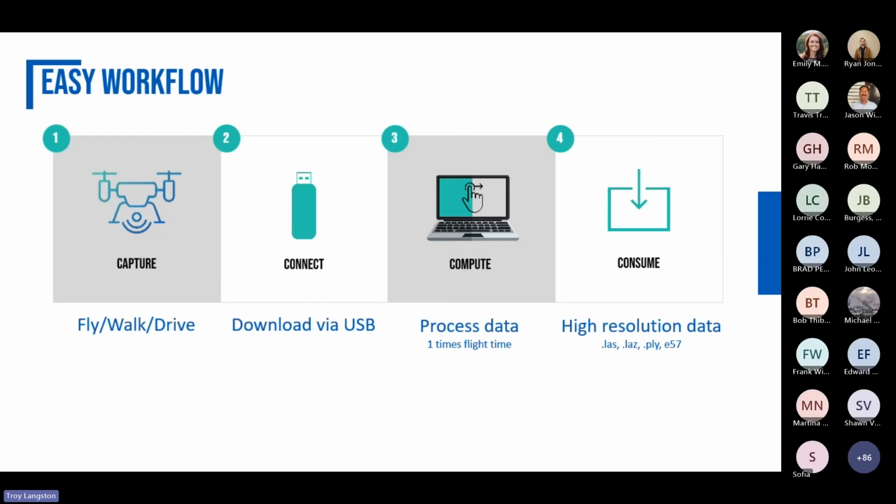It automatically offloads most recent data, most recent scans. So if you go out there today and you do 5 scans, get back to the office, sit in the truck, put the thumb drive in, offload all 5 of those. And you can start processing.